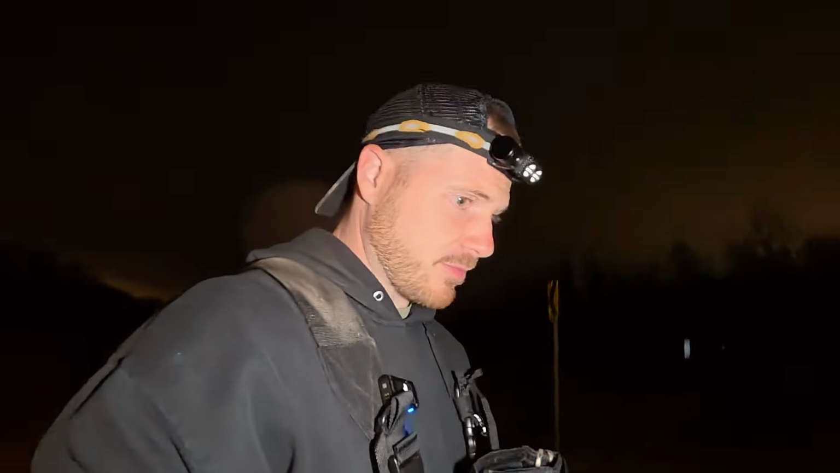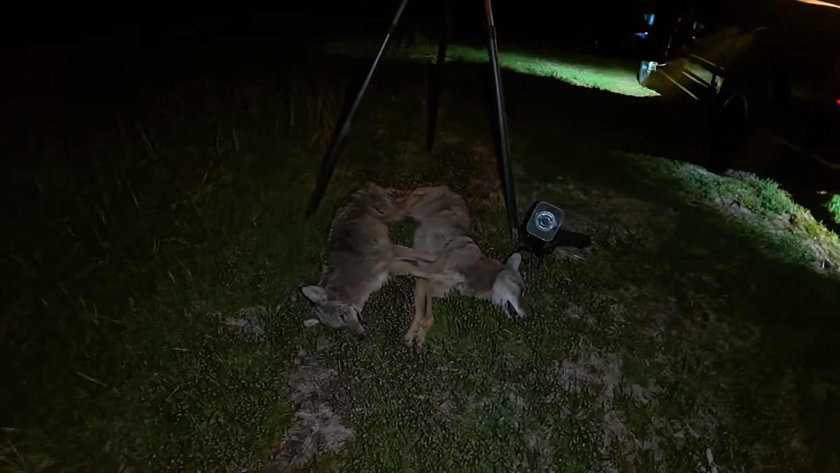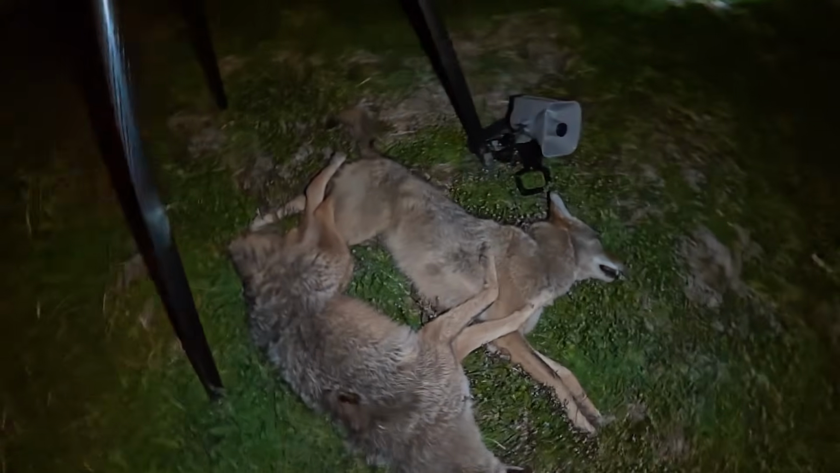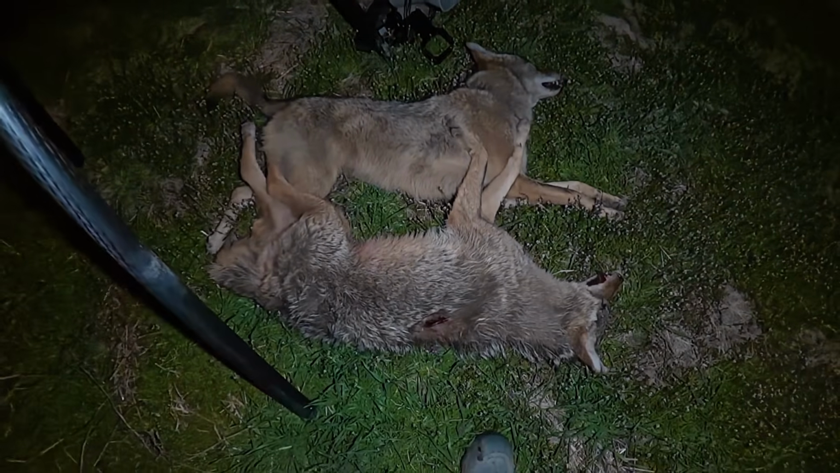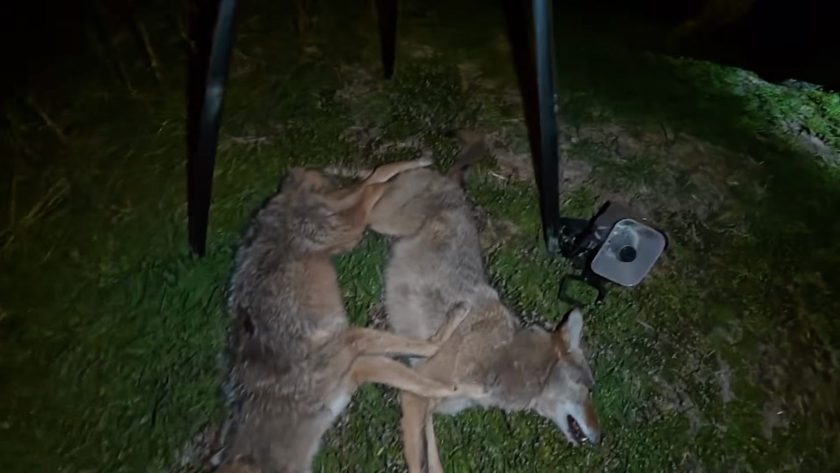But so we did double up. We first got the female. Should have had another dog at the first stand. And then came here and got this male. Didn't even get the call out. Didn't even make it to the spot. But there they are. It's the male and the female. Got some good color. The male's a big boy.